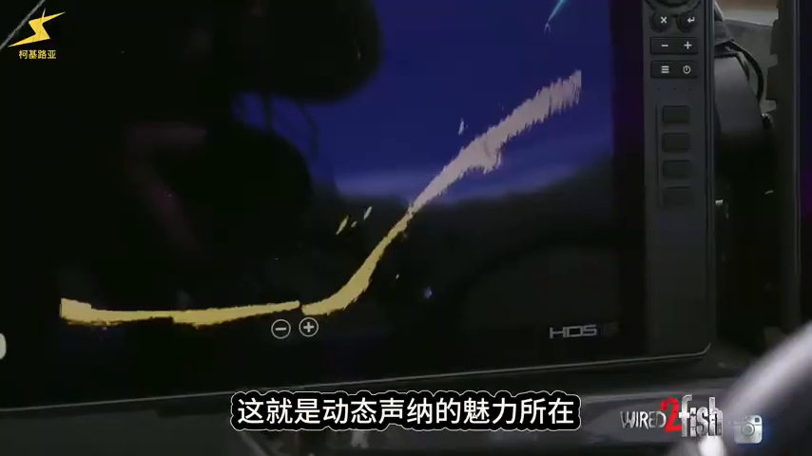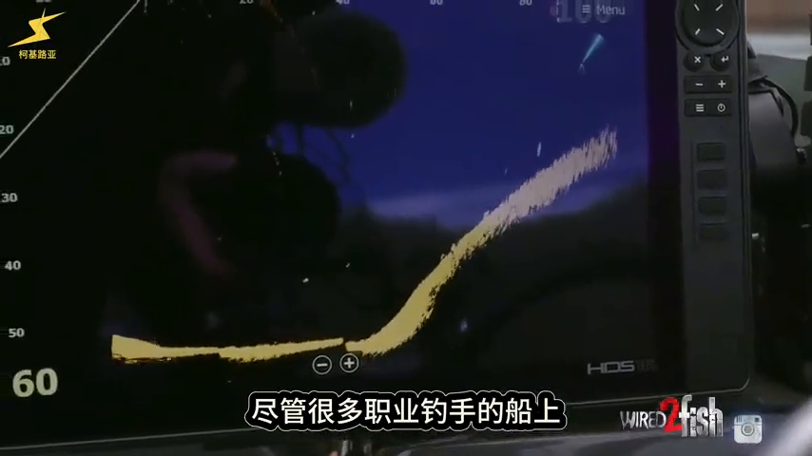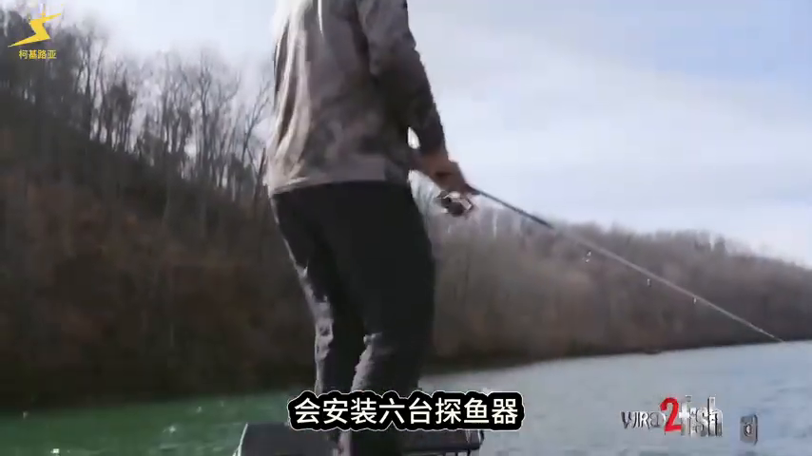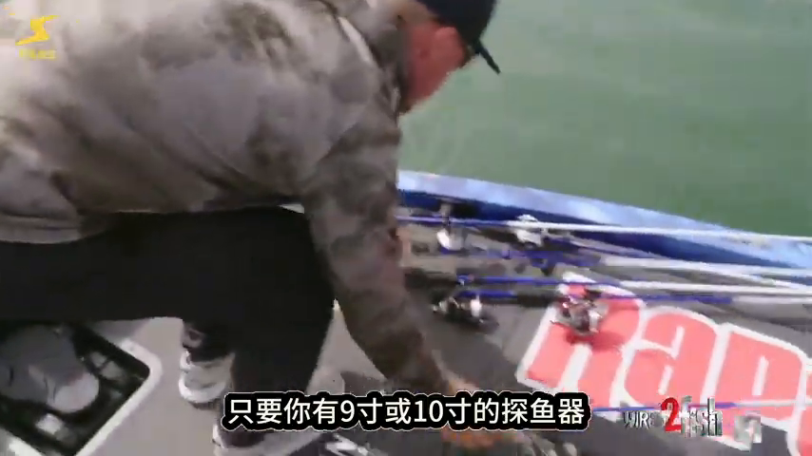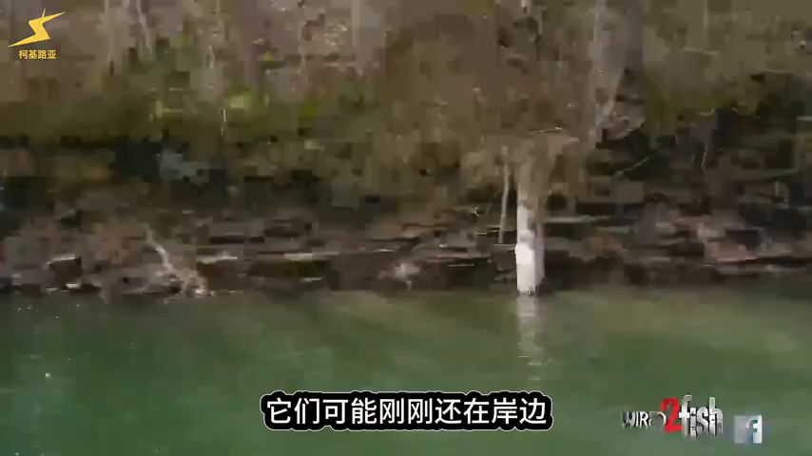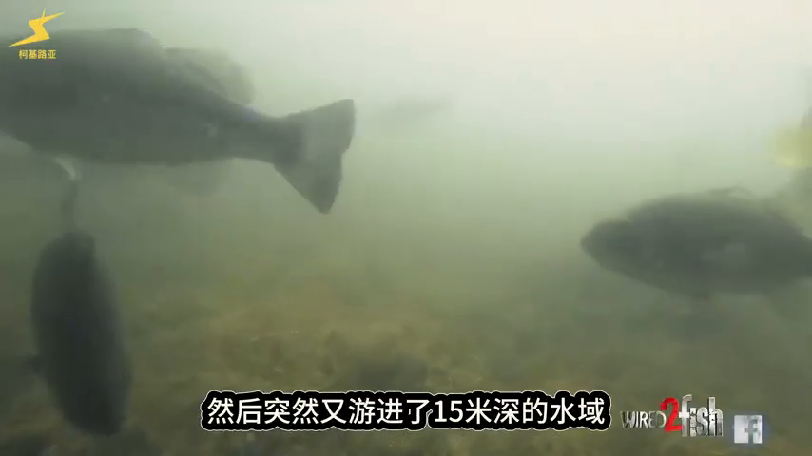One thing that's really awesome about forward facing sonar, you obviously see a lot of pro anglers go out with 6 graphs on their boats a lot of times, but you can do it with a 9-inch graph and a 10-inch graph. You'll see them, a lot of times they're moving constantly. They might be up on the bank for a minute and a half, and all of a sudden they're out there in 50 foot of water.